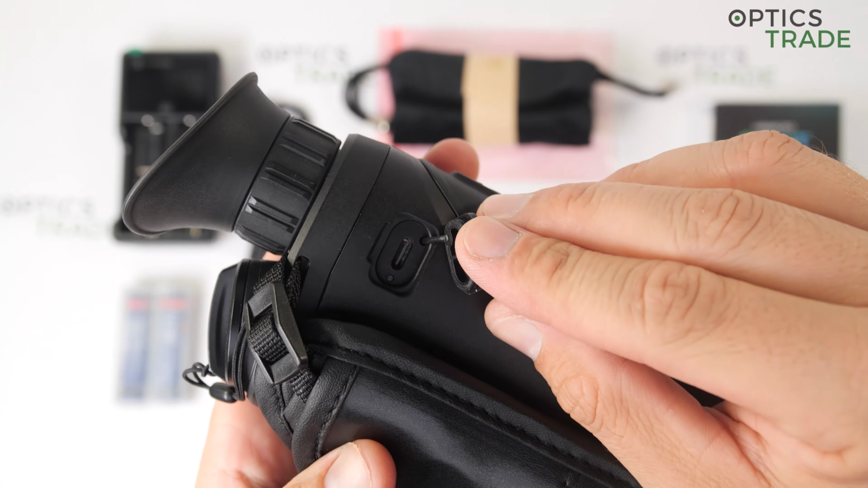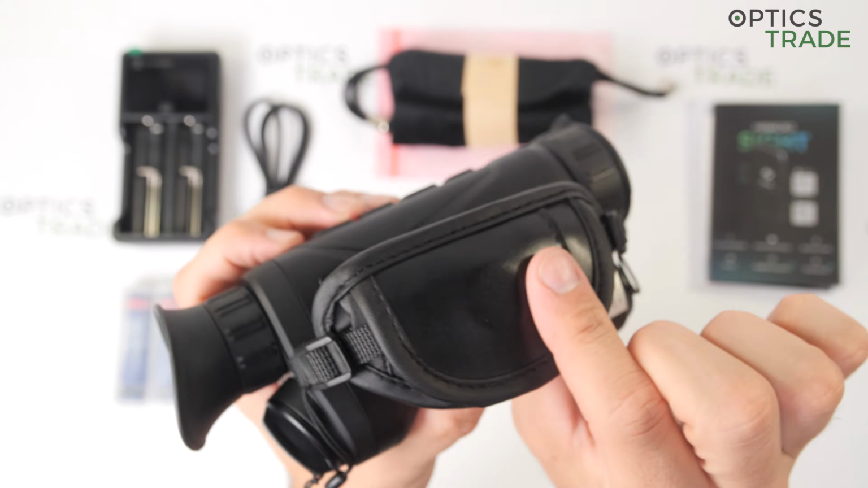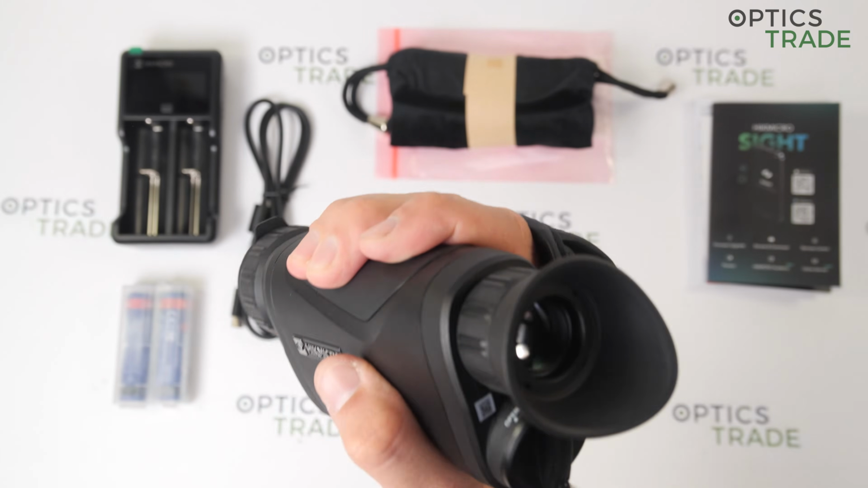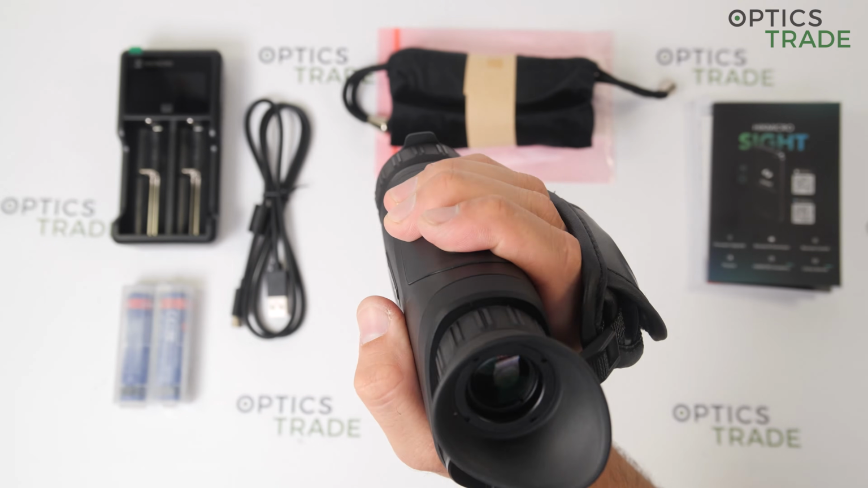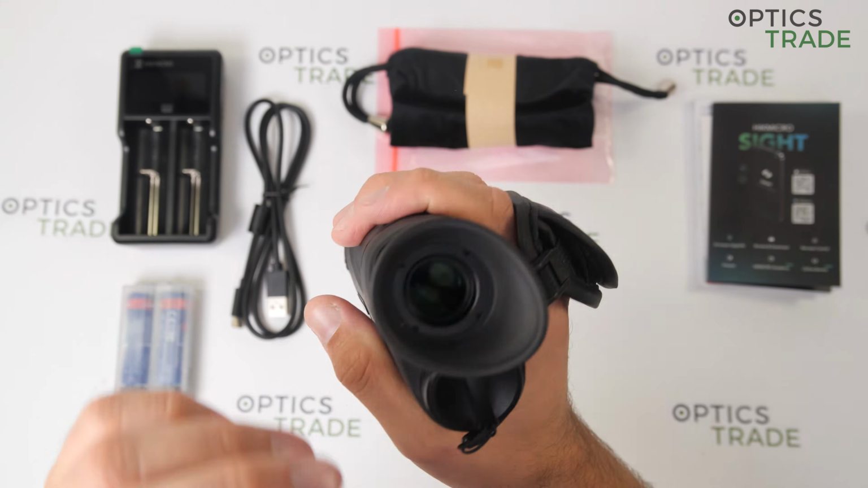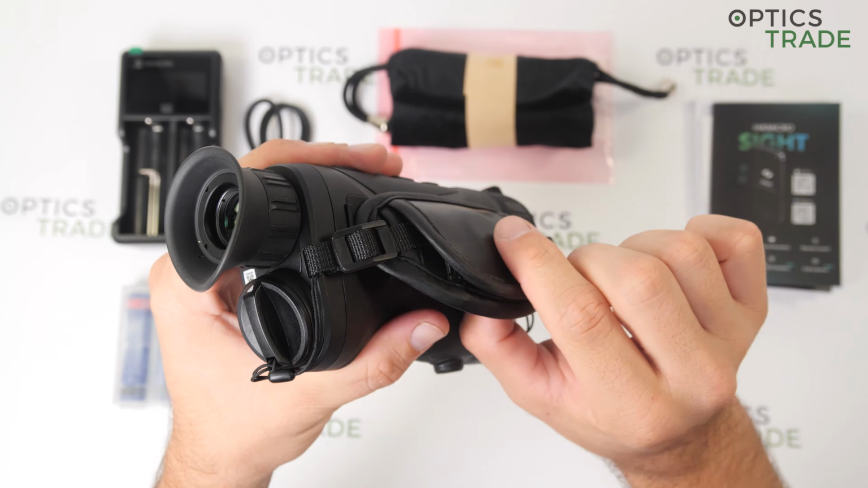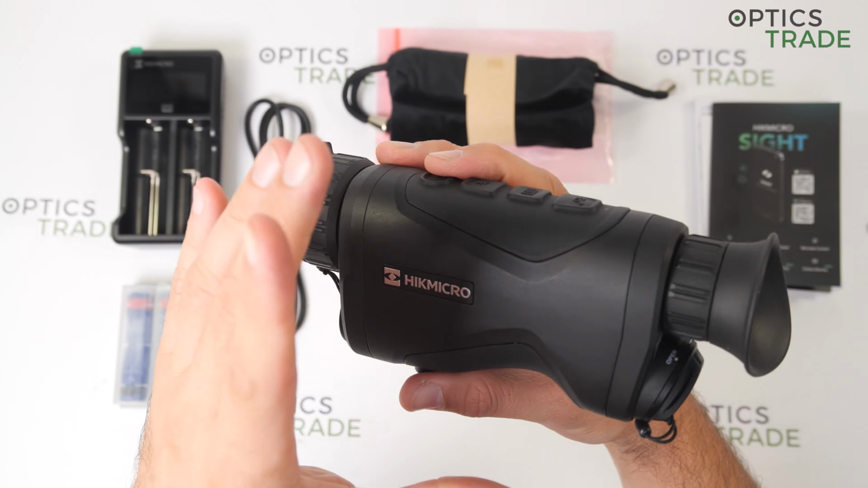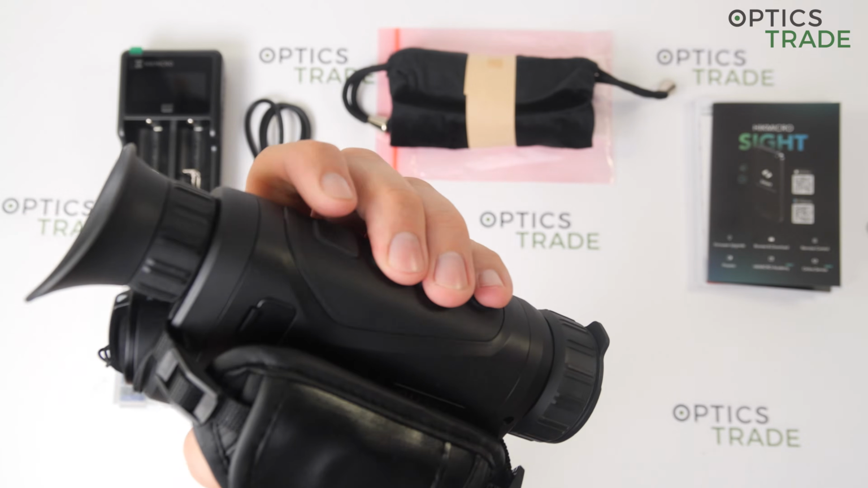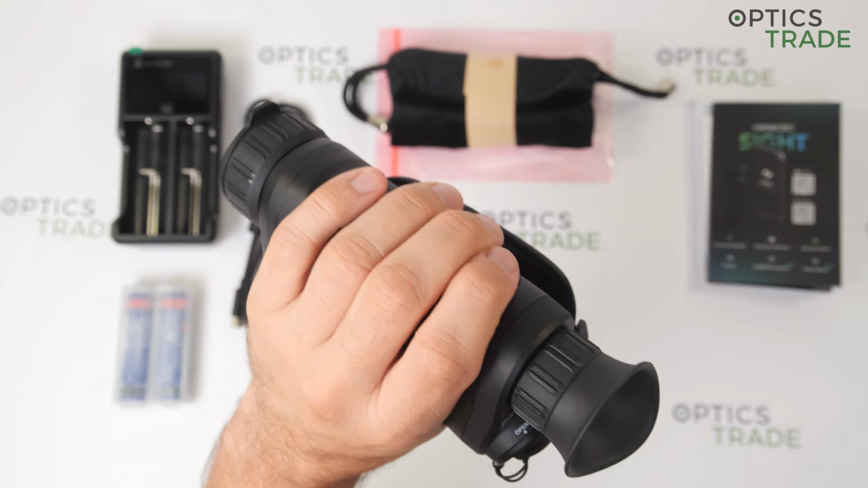So the USB-C compartment and a carrying strap fit perfectly if you are a right-handed user. For left-handed users, unfortunately there is no possibility to mount it on the other side, but the device itself can be easily used also with the left hand, and it is perfectly suitable.